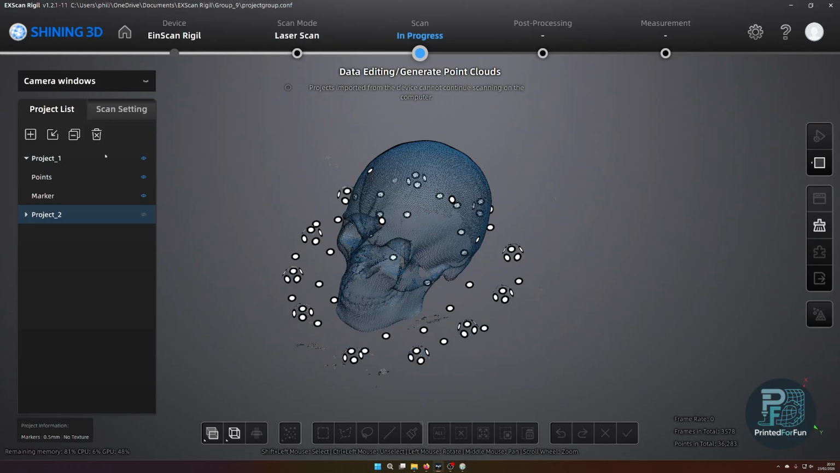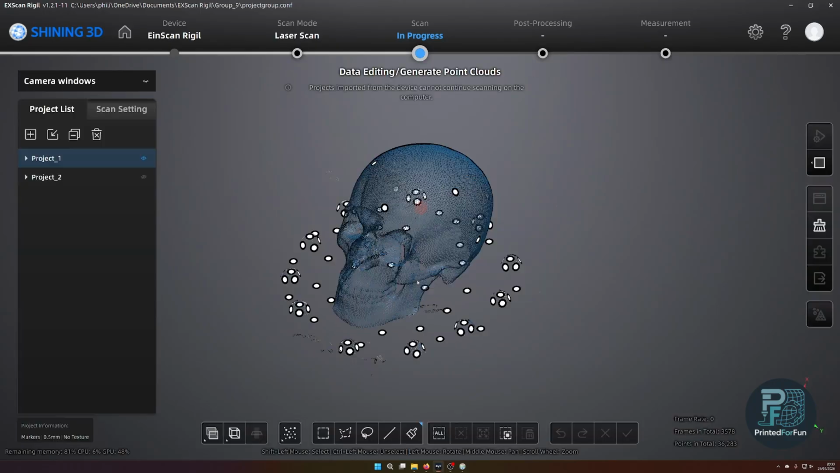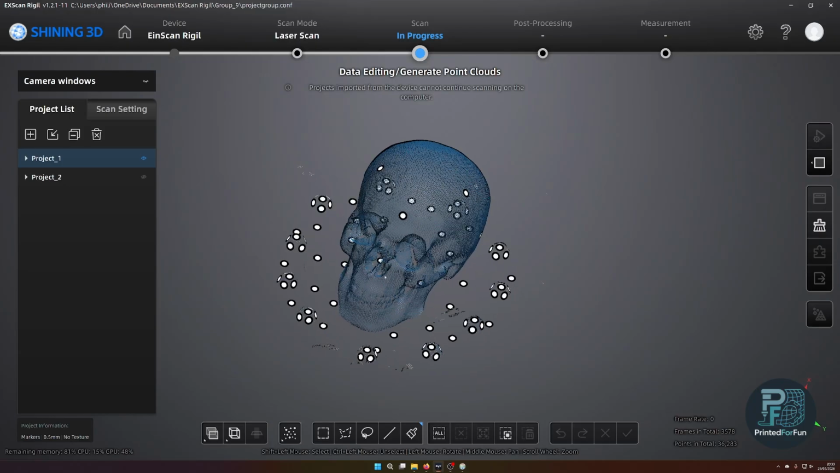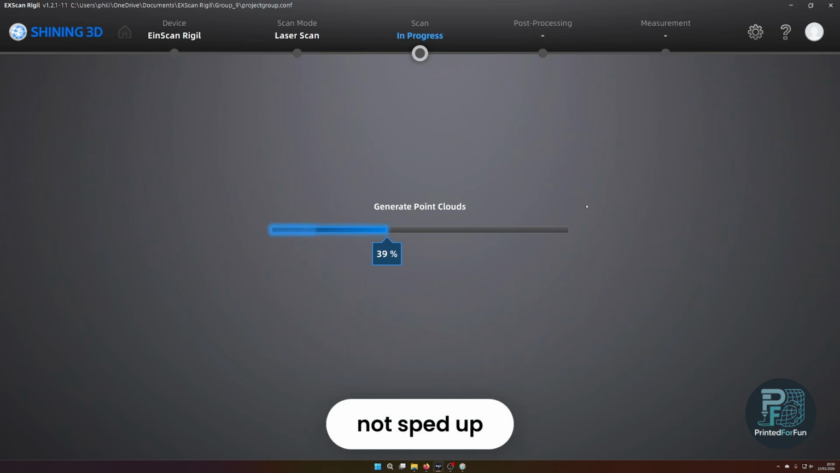The easiest option to get rid of them is just using the connected domain. I first need to generate the point clouds for both scans. So just select both of them, and you can generate point clouds.